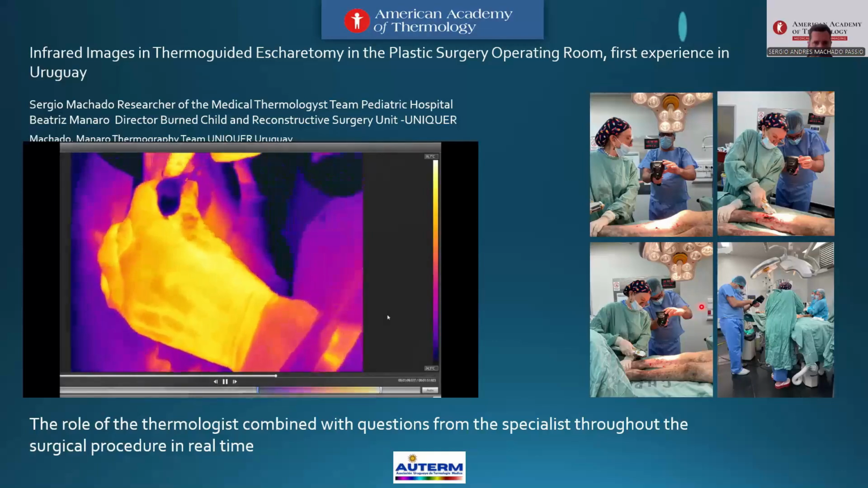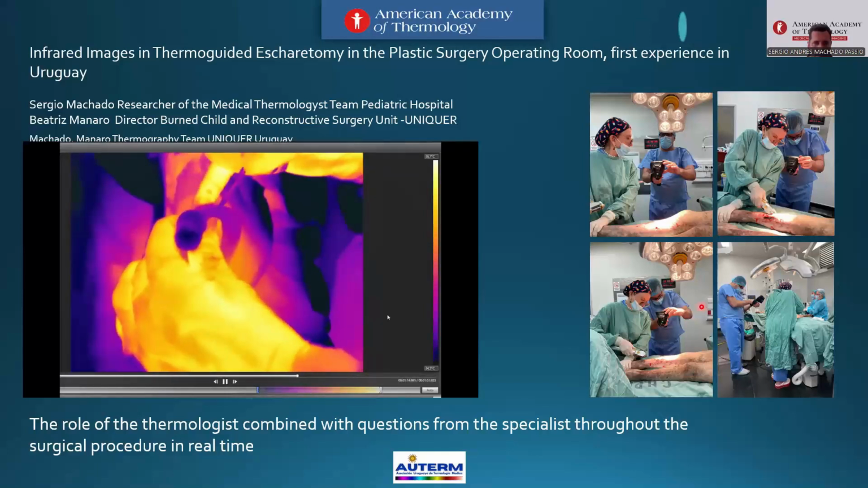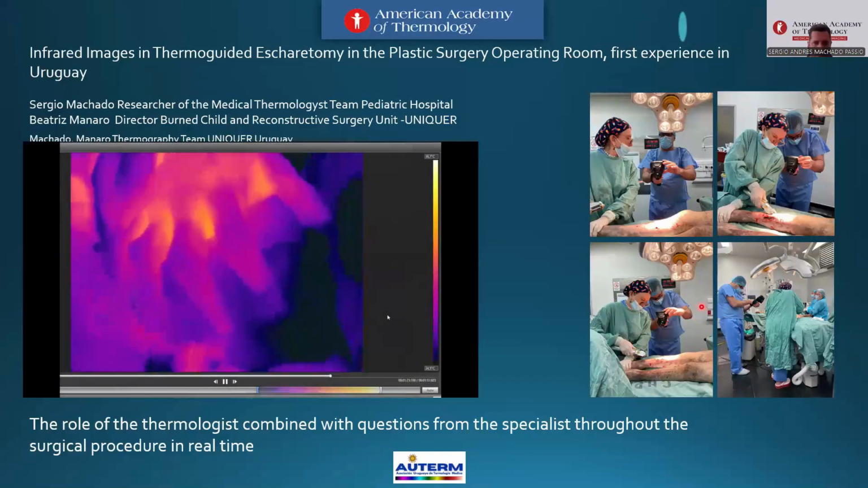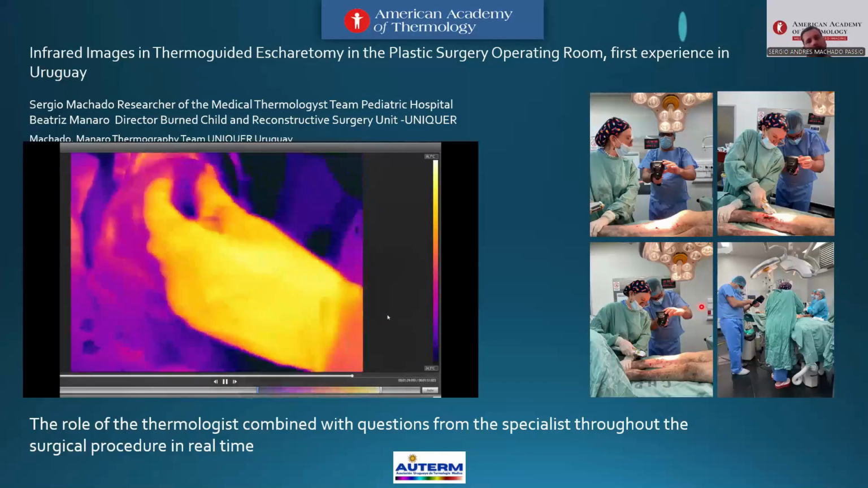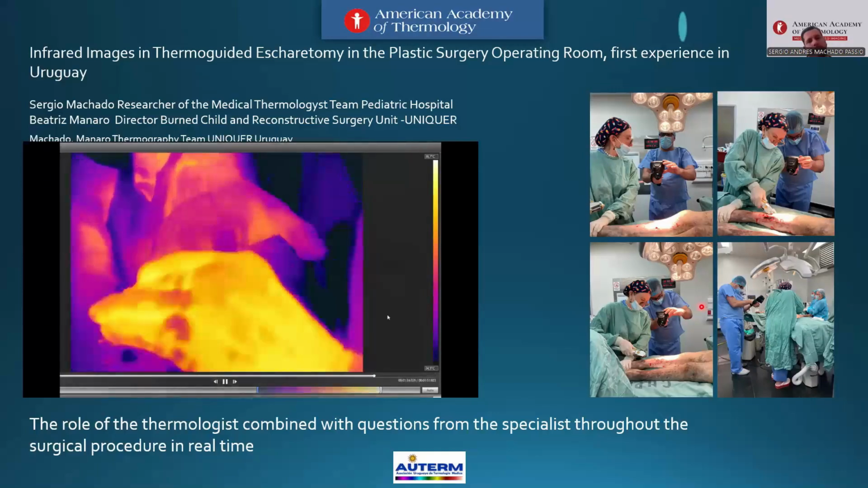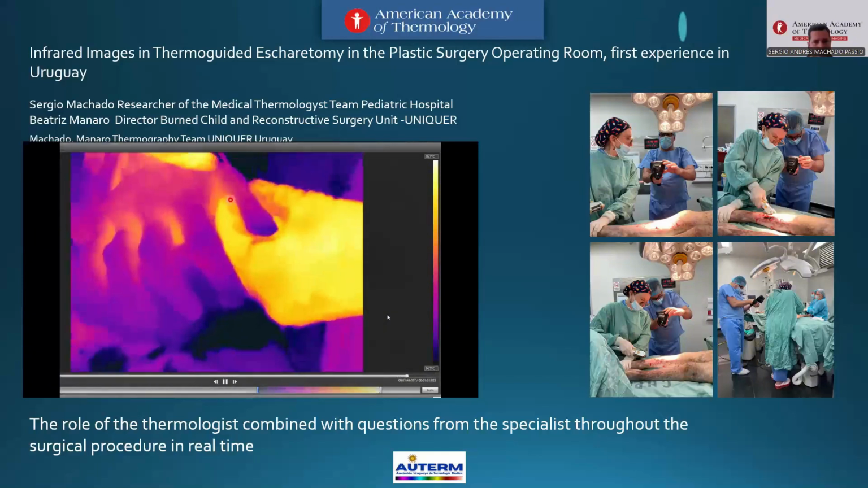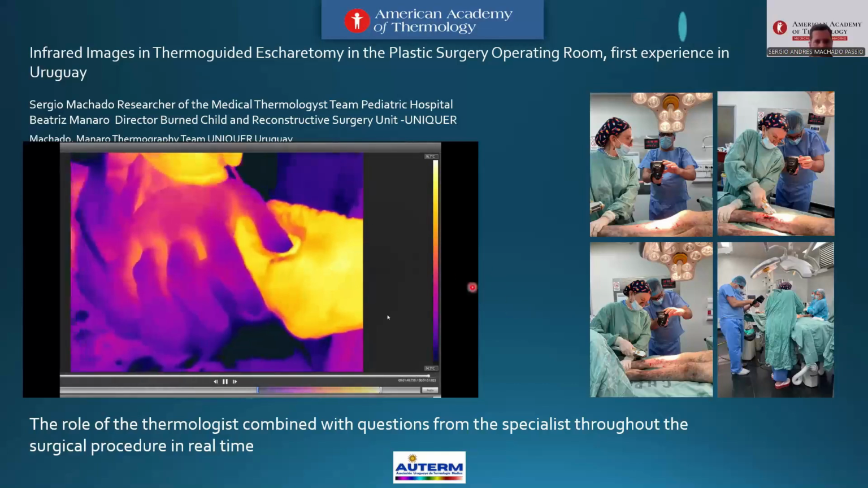Look at the low flow, and for the decompressive area, fasciotomy, the lateral hand is a good flow. And here we guide the surgeon again, please, because there is no good flow at this point of the polygon. And see again. No other tools identify in the operating room the critical vascular areas like thermography.